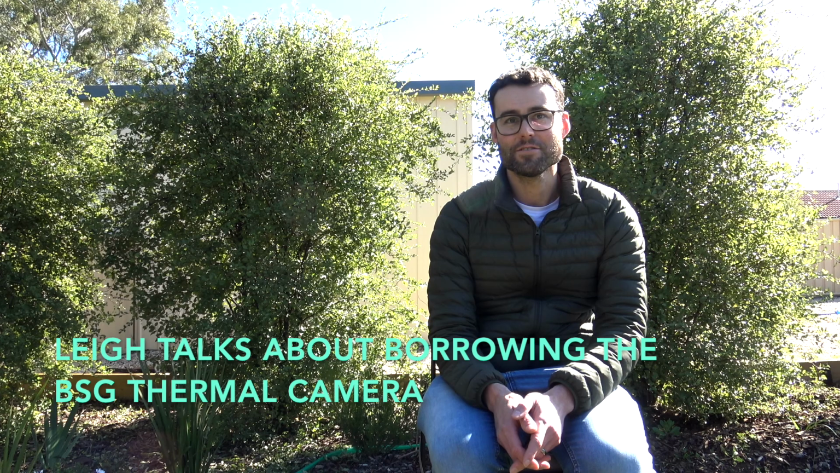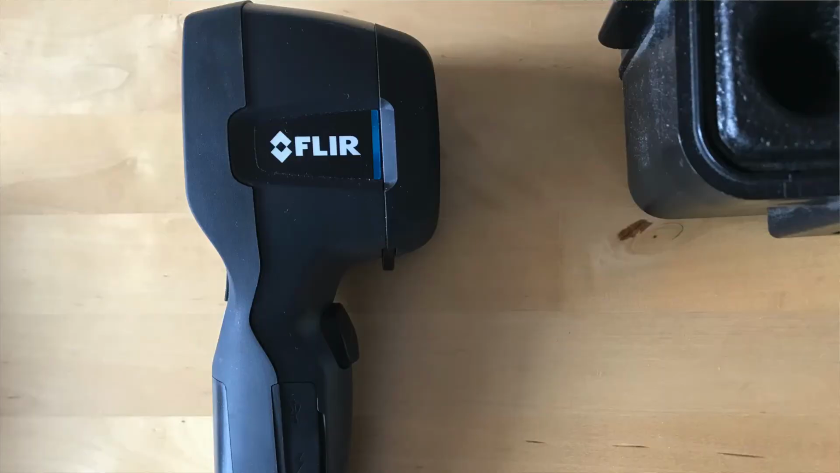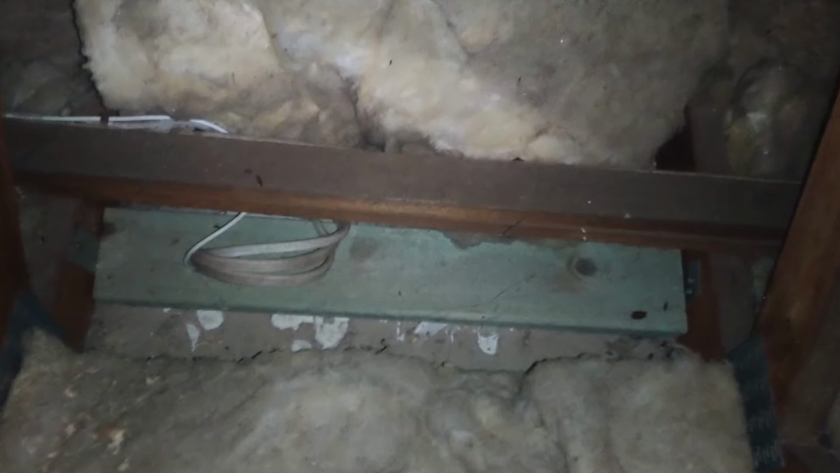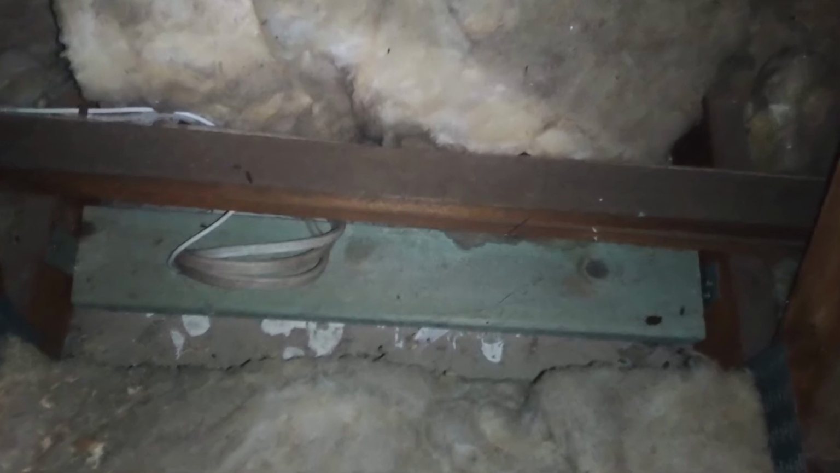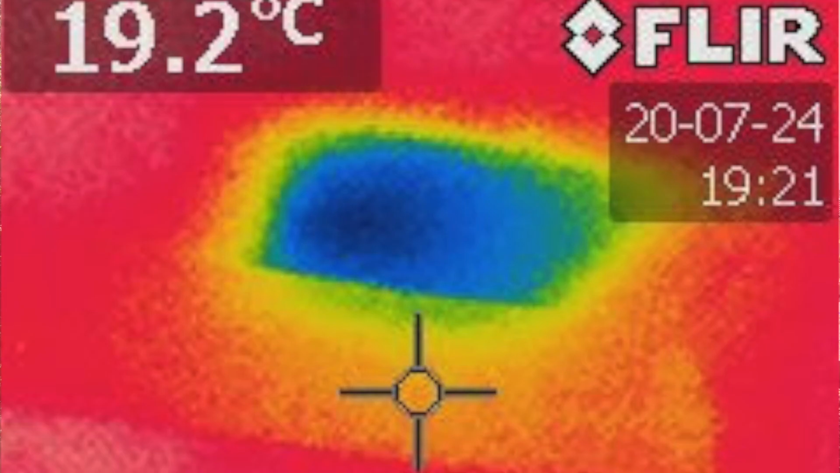I found the camera really easy to use. I pretty much turned it on and started pointing it around the roof, and within about 30 seconds I found a piece of roof, probably about 1.5 metre square, that had no insulation at all. So for me it found a big problem straight away.